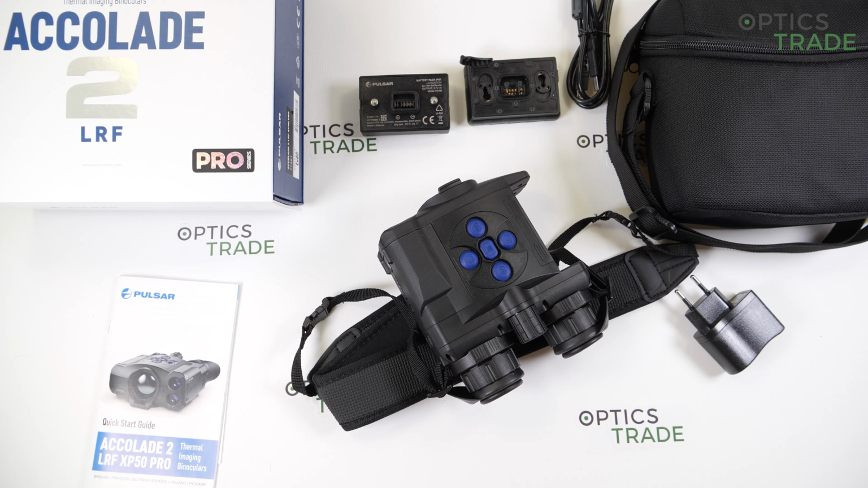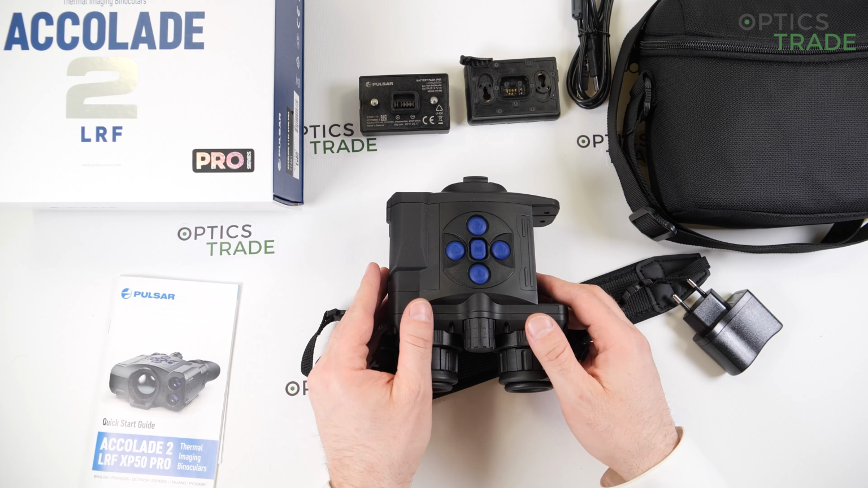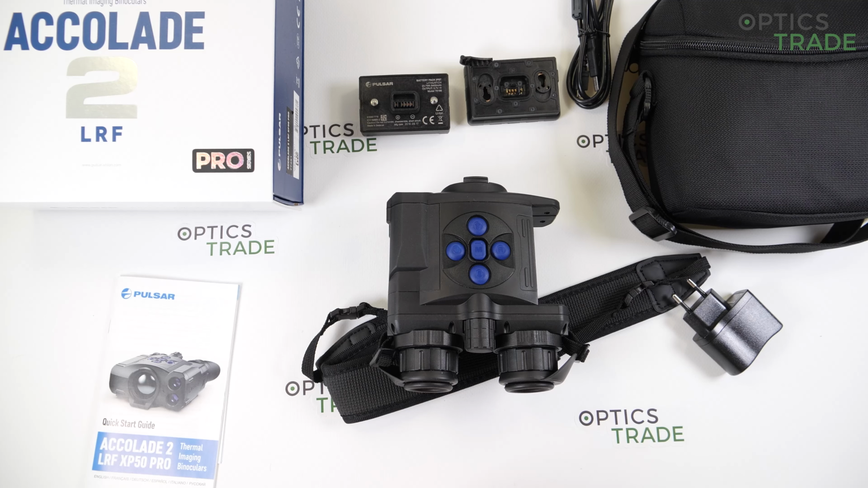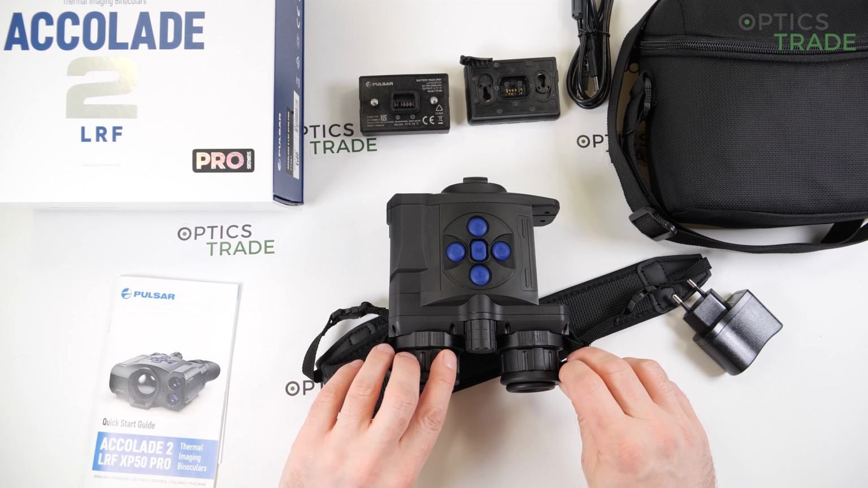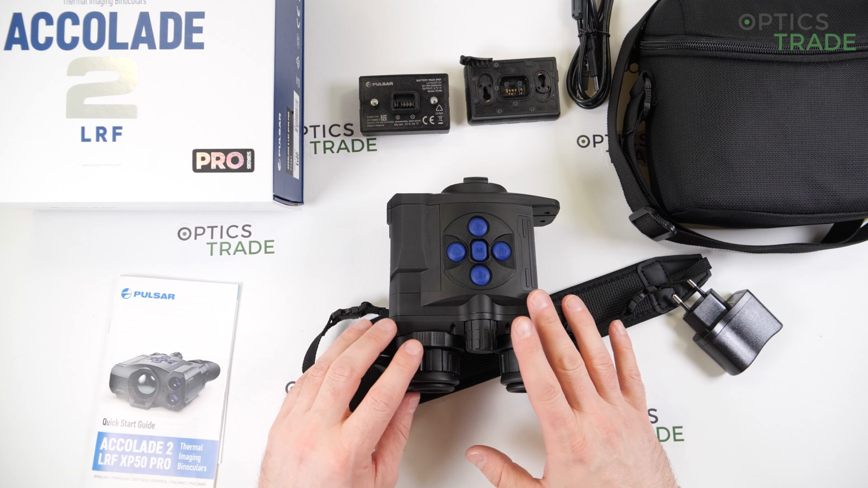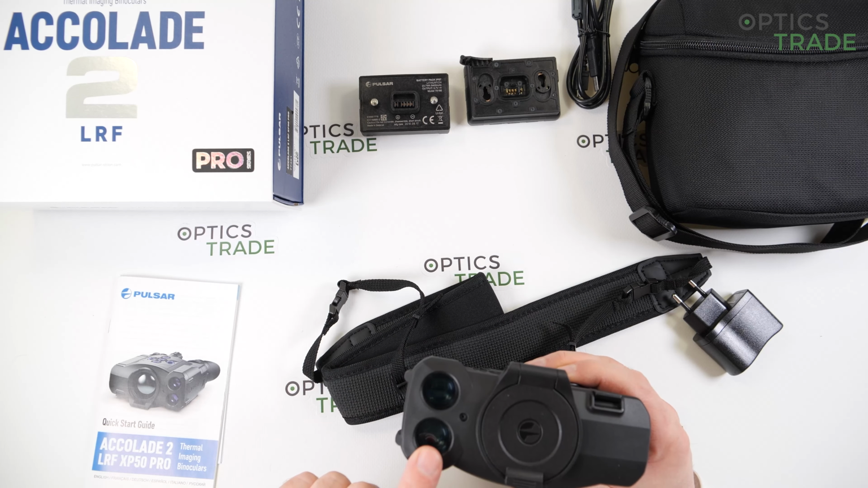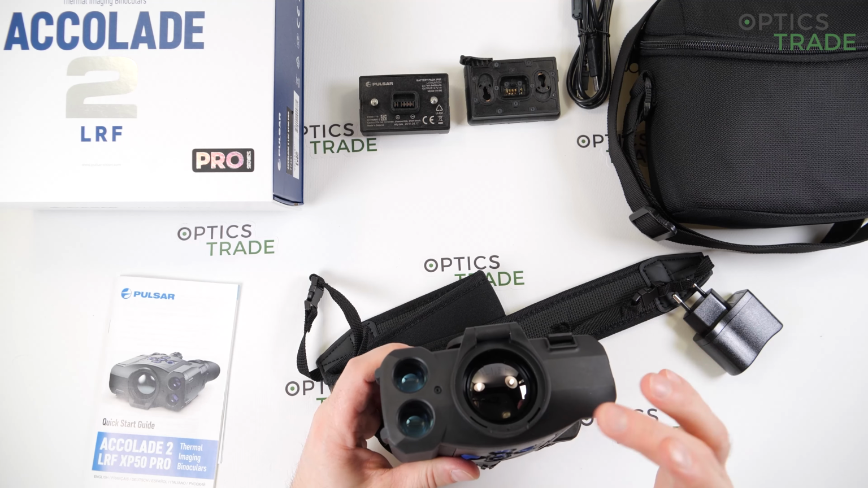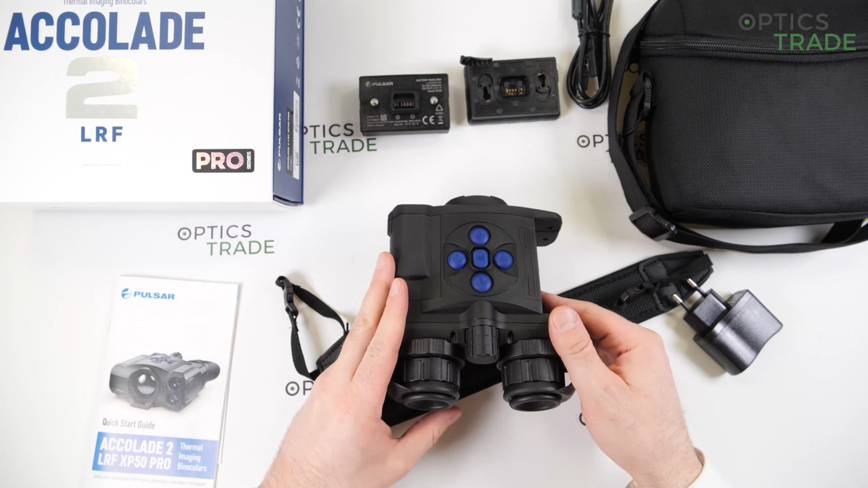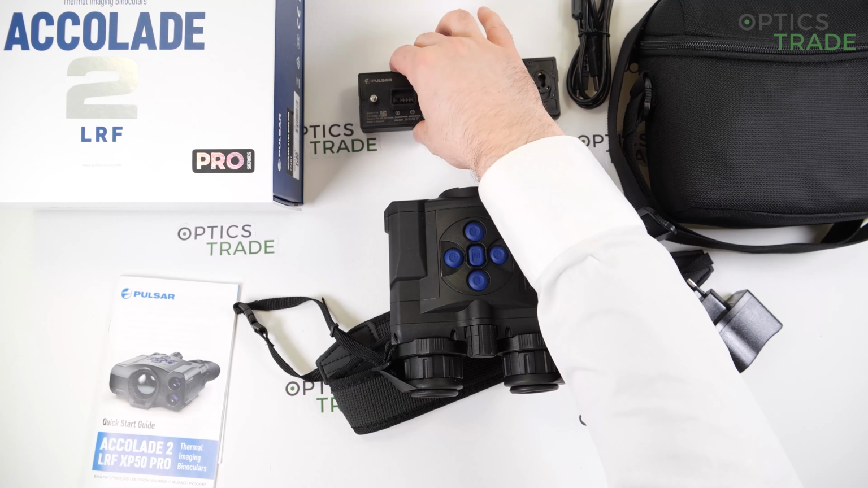So what can we tell about this device? First of all, it's completely dominating the market of thermal binoculars, at least in our region or in the EU, because it's hard to get the same quality and the same amount of features for this 4,500, oh no, this one is a little bit more expensive, 5,000 euros. But still, you get a laser rangefinder, you get a 640 by 480 sensor, 42mm lens, and everything in a really compact form with an interchangeable battery.